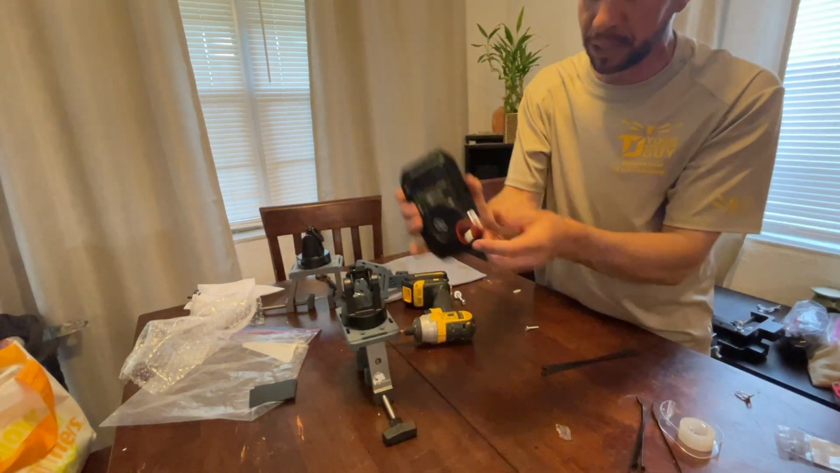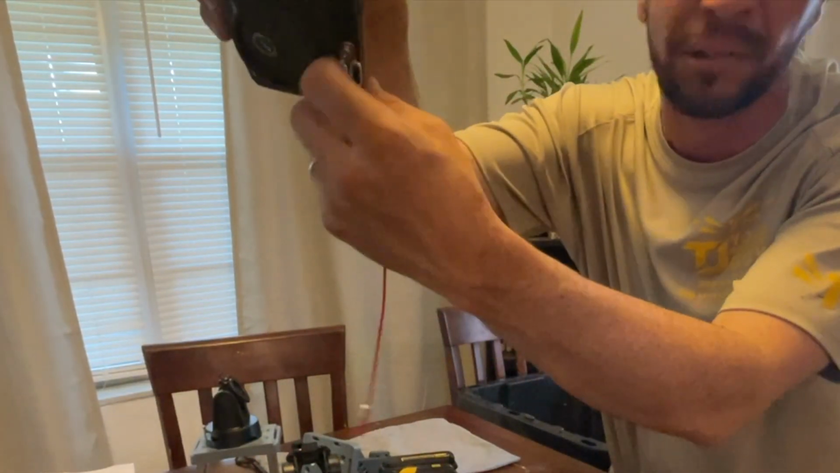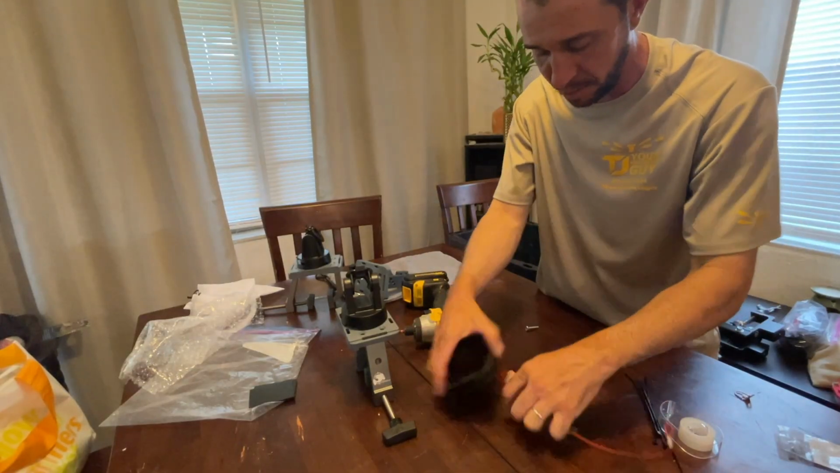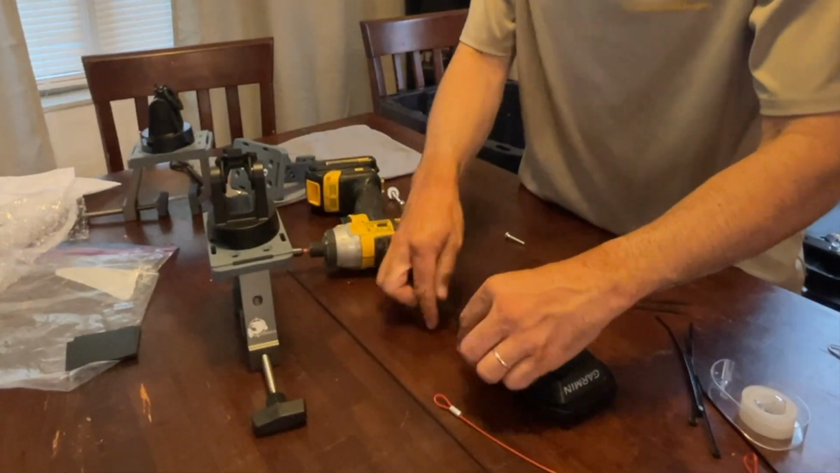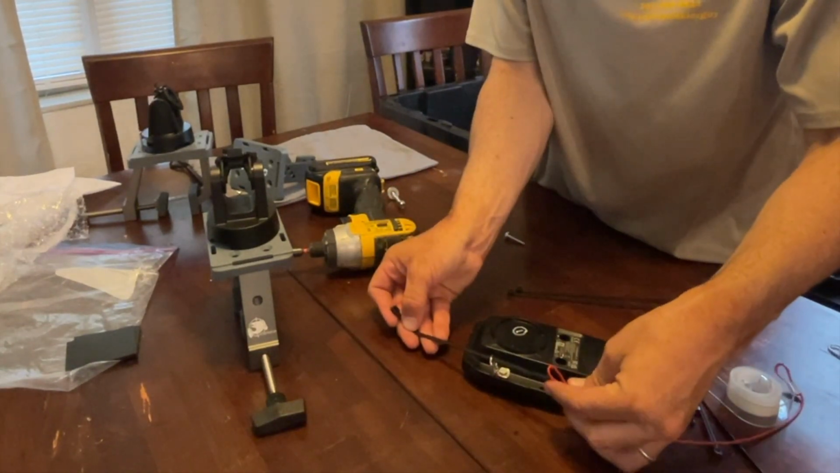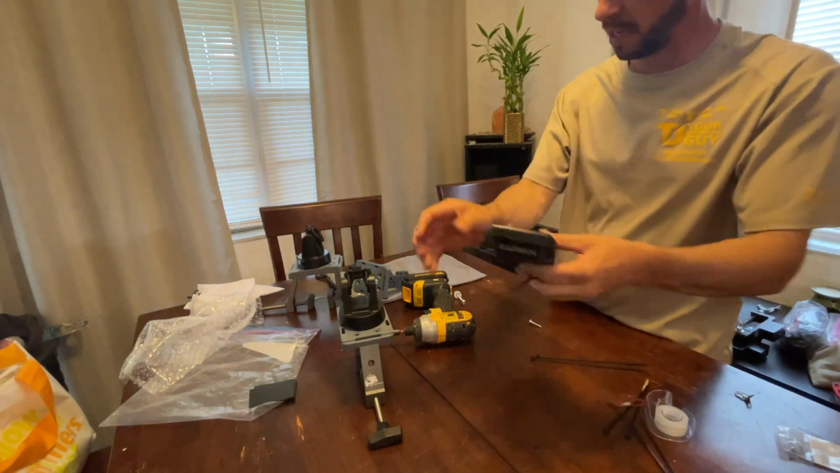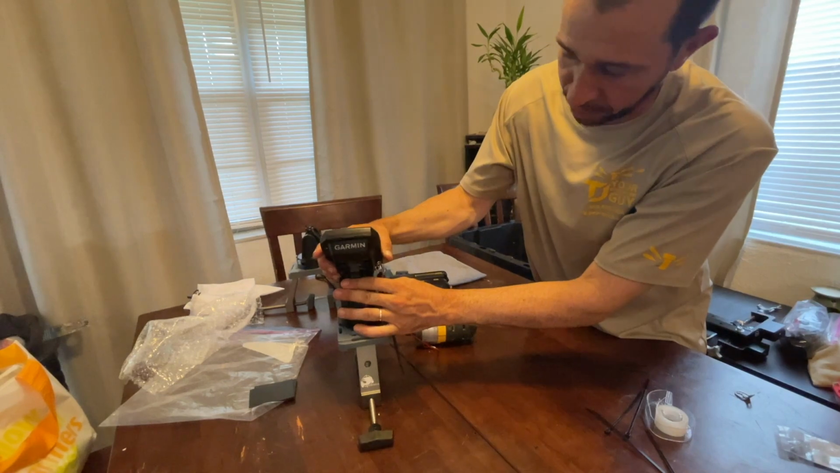So what I'm going to do is, instead of looping it like this, even though it won't go anywhere, I just don't like it. I could see it when we're looking at the unit. So what I'm gonna do is just zip tie it. Why not? Throw a zip tie in there like this. Right through the loop. Boom, boom. Okay. Once I cut that out of the way, you're not gonna see that as much. It's just a little bit smoother.